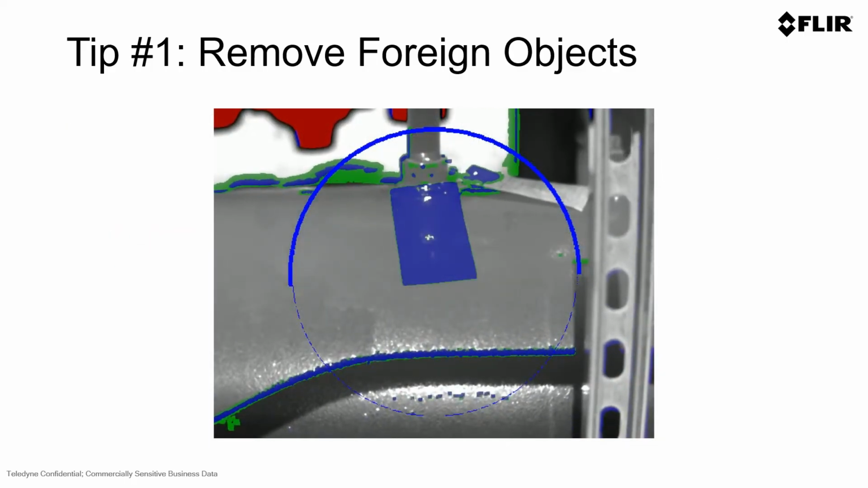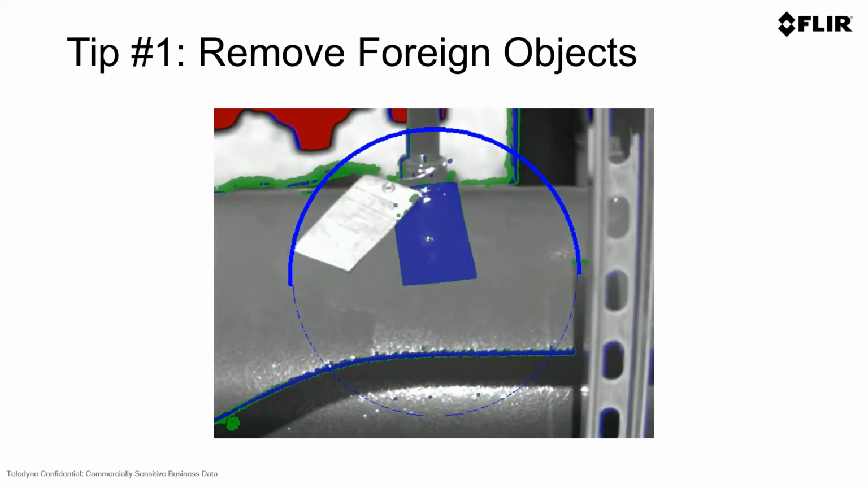Here's a video example of that image you just saw. Here you can see that the LDAR tag is moving in the wind, and the technology sees it and doesn't know that it's an LDAR tag and simply thinks it's a large block of an emission moving from inside the measurement boundary to outside.